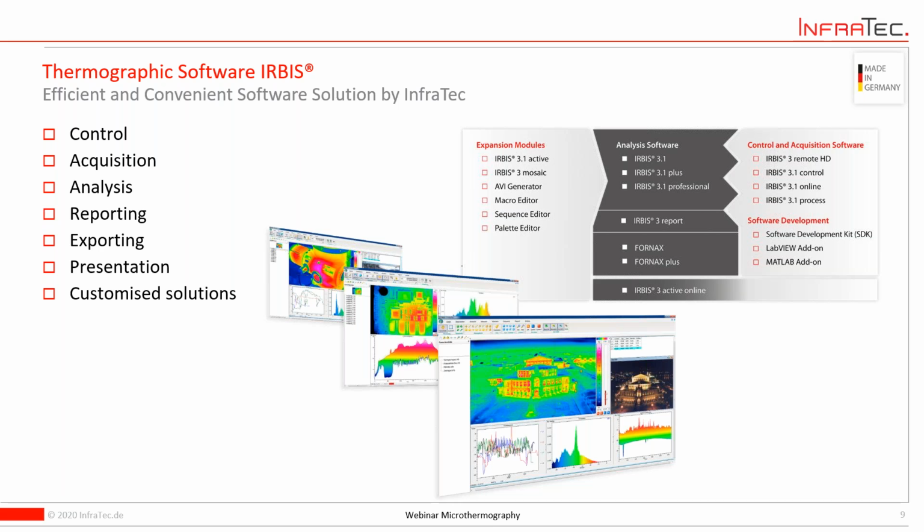So we are facing this with a quite wide software range: analyzing software for Windows, but also an SDK for implementation in your own programming, with a direct implementation, MATLAB, for instance, which is highly interesting for our clients and universities, but also LabVIEW and some special software products for reporting.